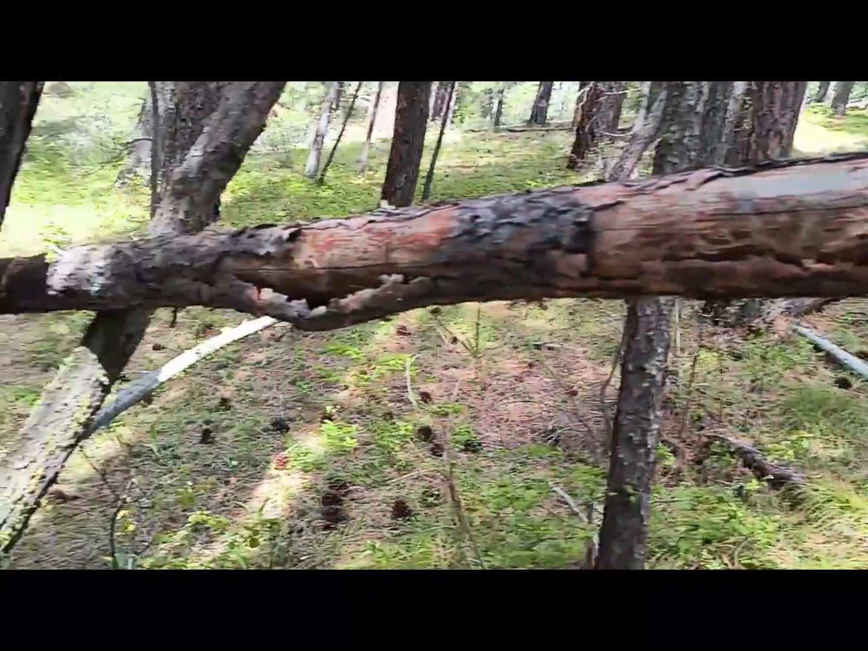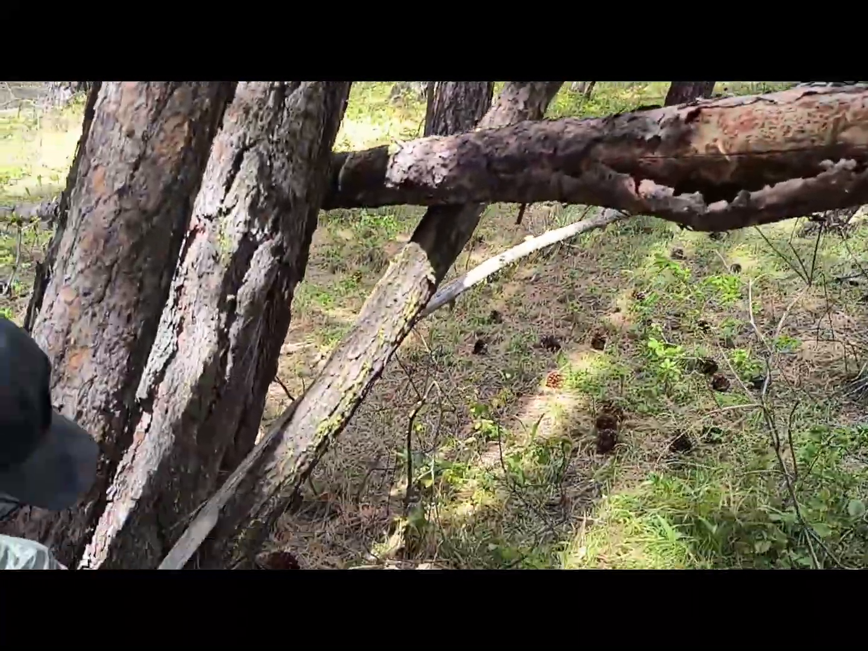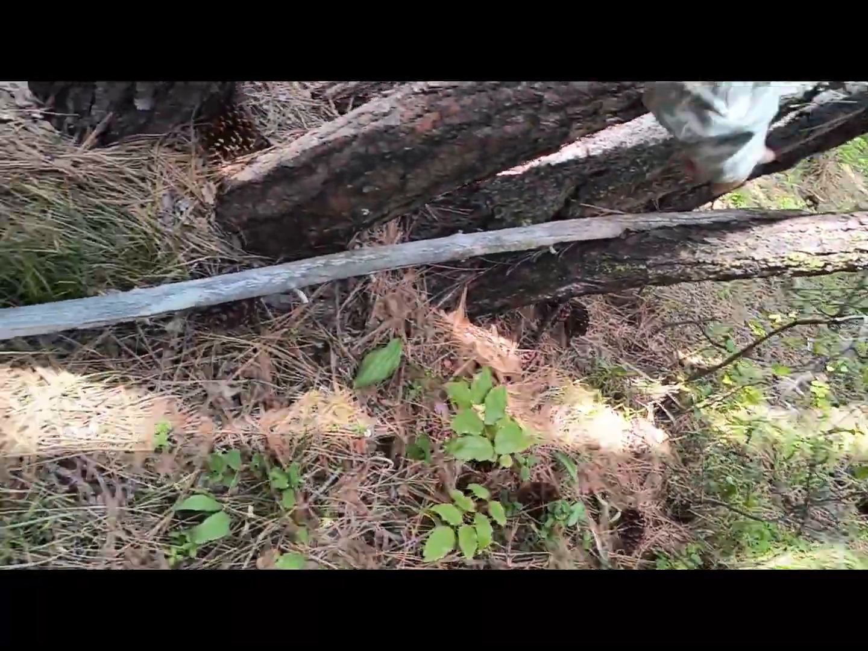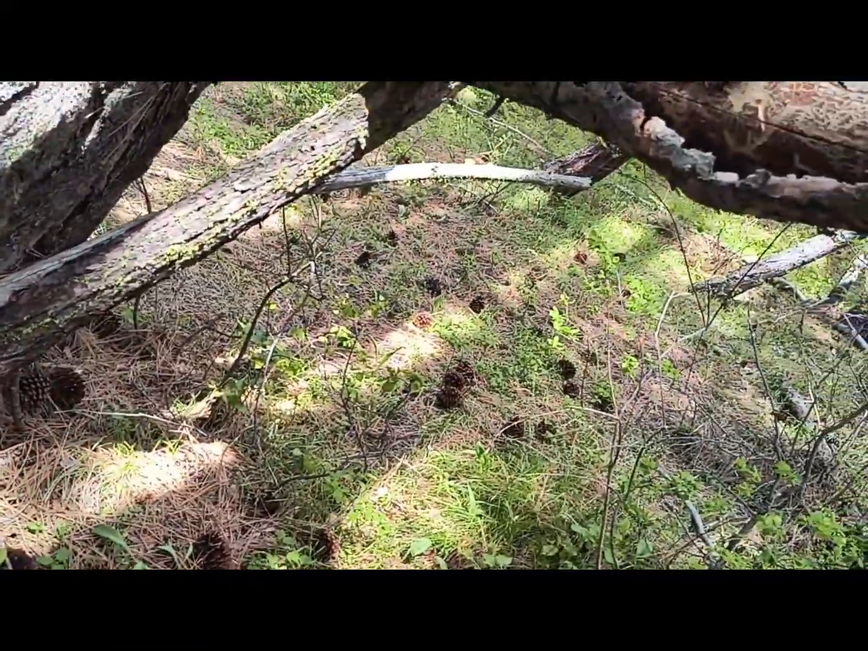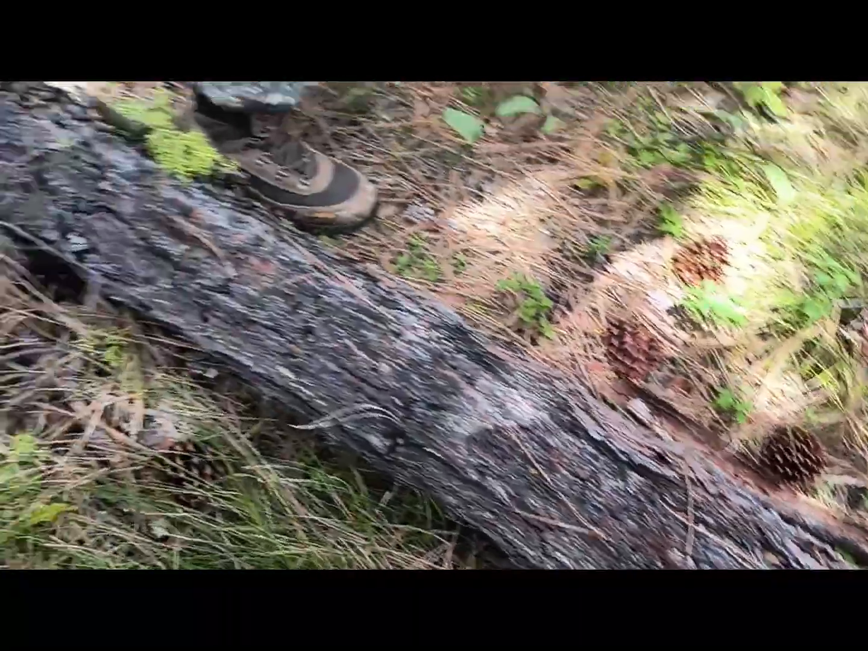This one is interesting, and how this one is way older. You can tell it was kind of placed in there along with this one down on the bottom.